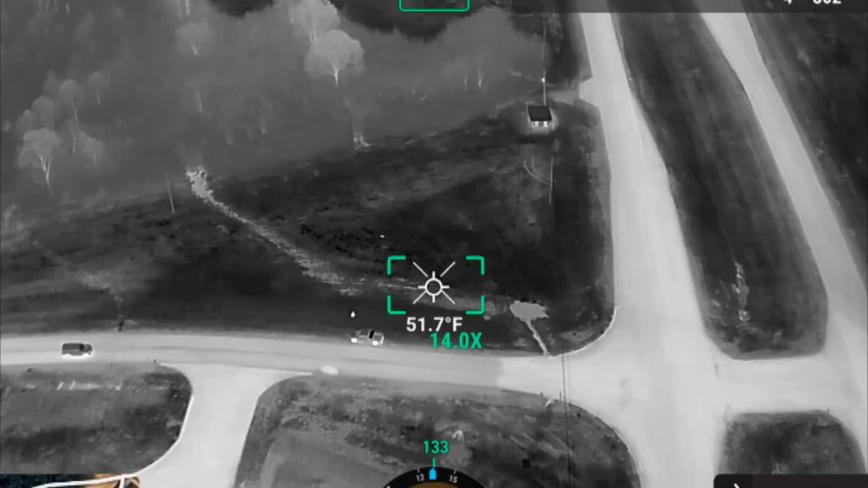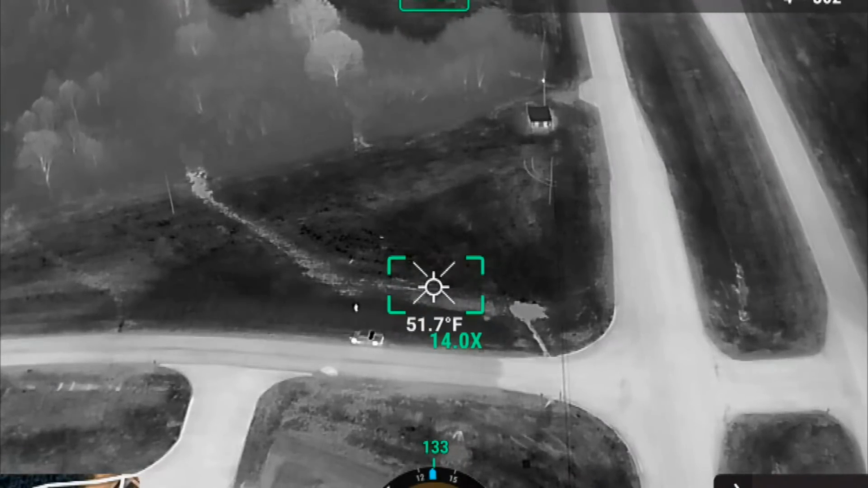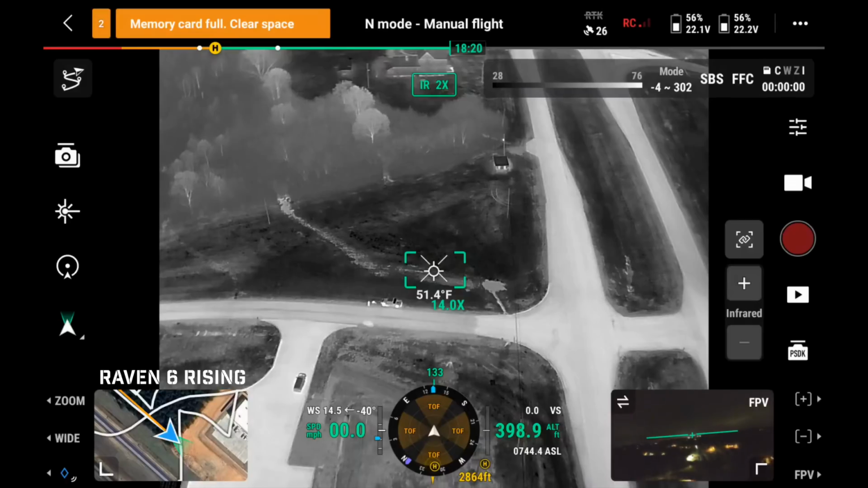Come here, buddy. Come here, my man. Is that my man? Come on, my boy. Come on. There you go. There you go. That's my man. Hell yeah. Come here, buddy. Come here, buddy. Oh. Come here, daddy.